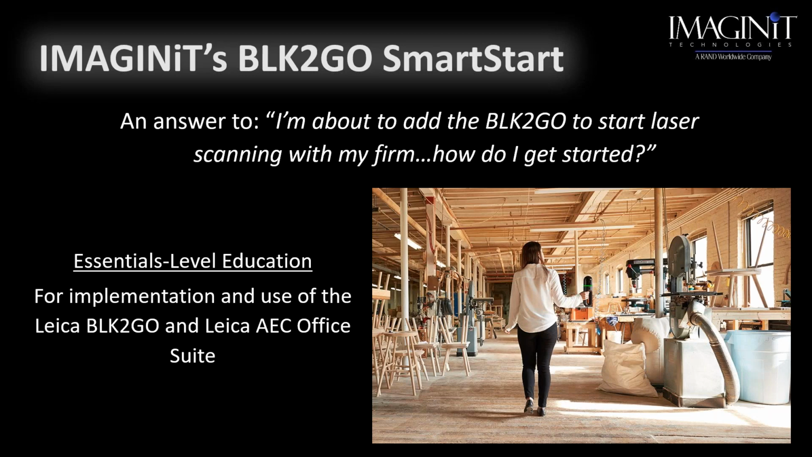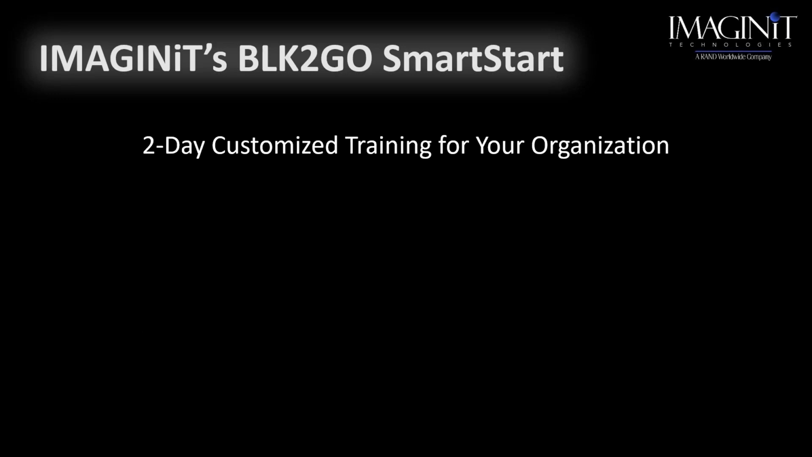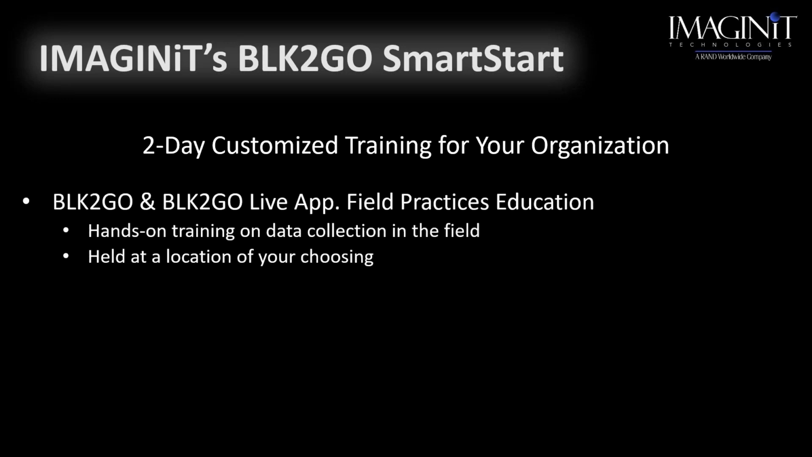And this is where we offer various BLK2GO Smart Starts. These are 100% custom to you. What you do is going to be completely different than what somebody else may do. But we bring our expertise to you, and we are going to show you everything that we can to make using this equipment very, very simple. It is a 2-day customized training.